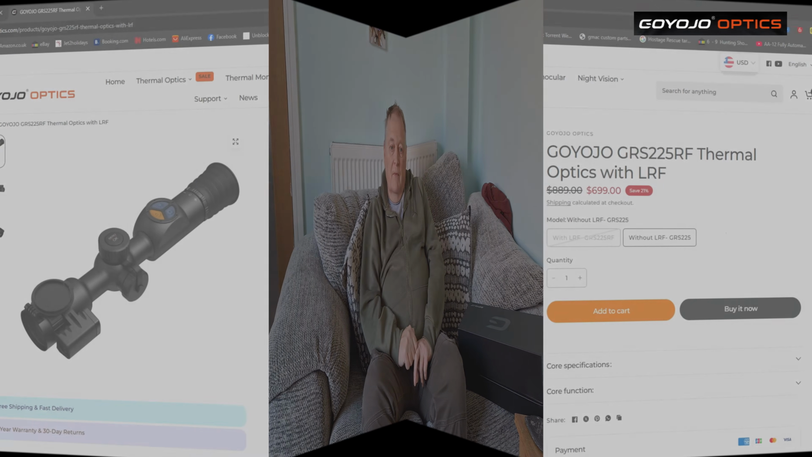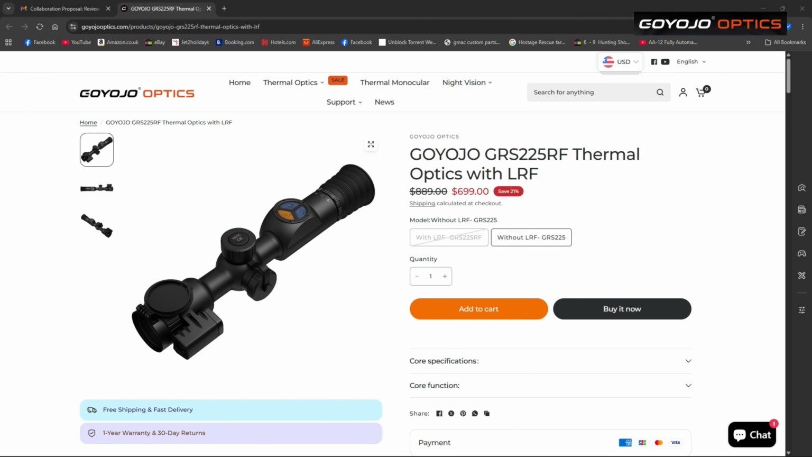Okay then, so we're at the Goyojo website now, and we're looking at a GRS225RF thermal optical with a laser rangefinder. And as you can see, it's 21% off at the moment. So instead of $899, it's now $699.